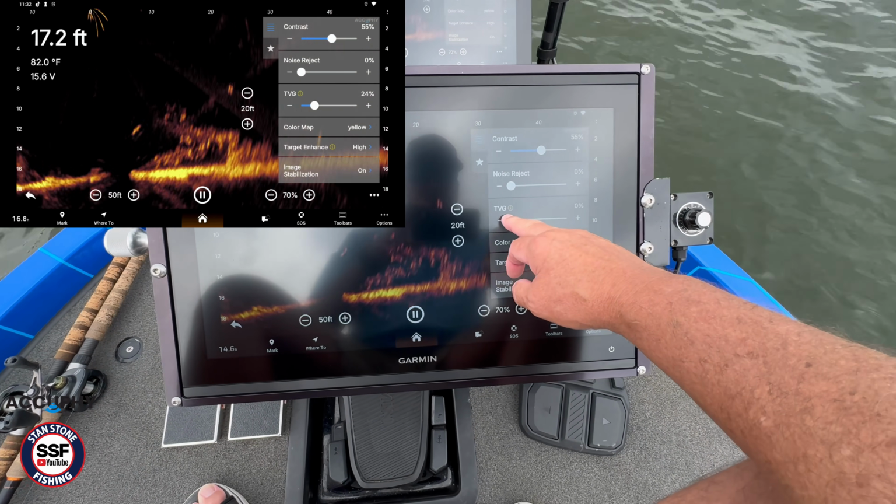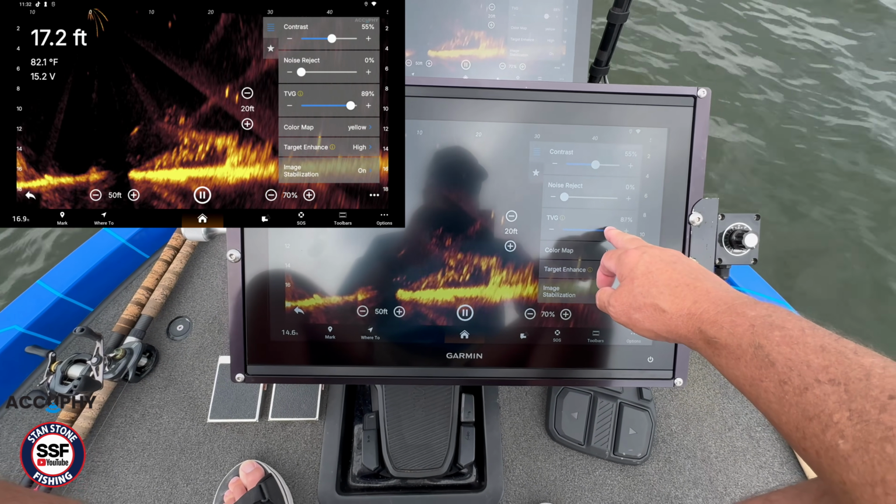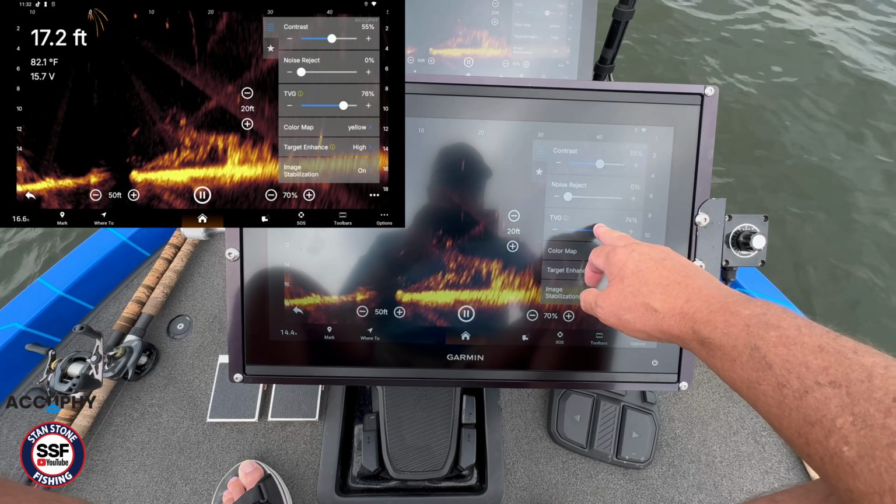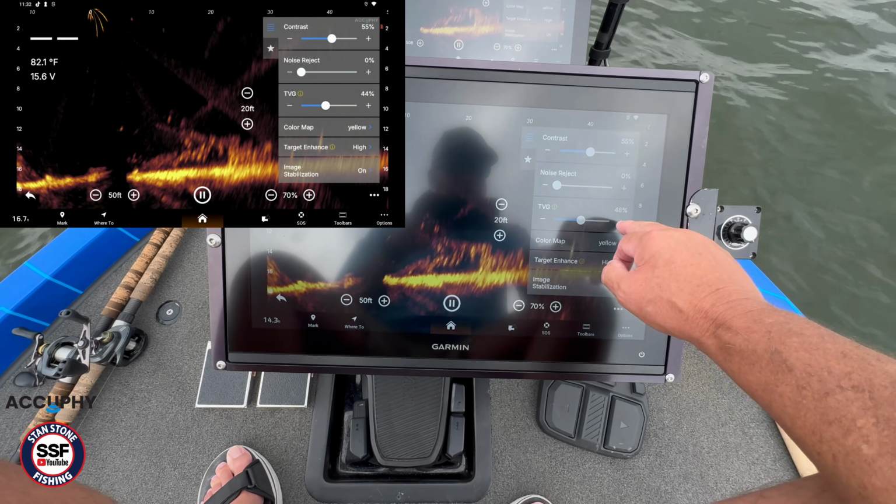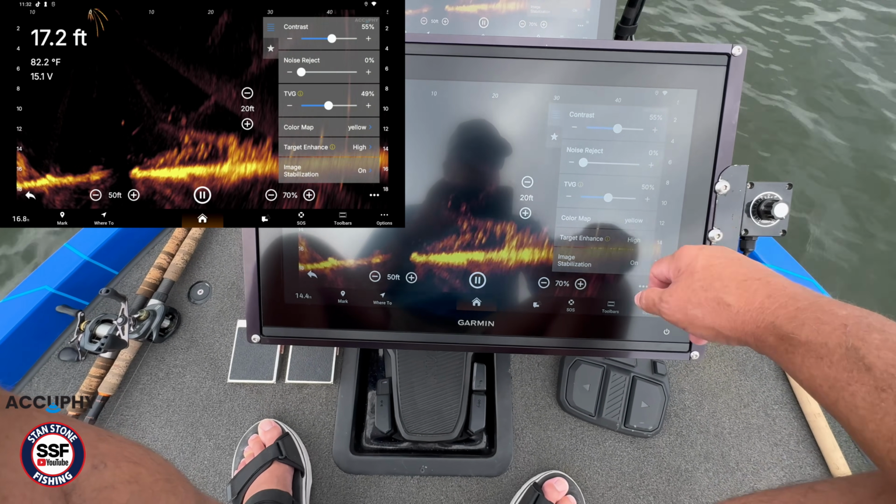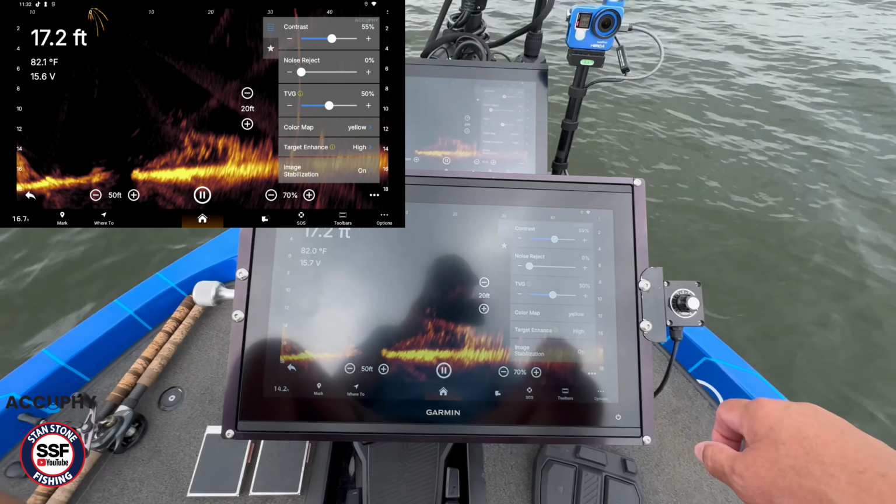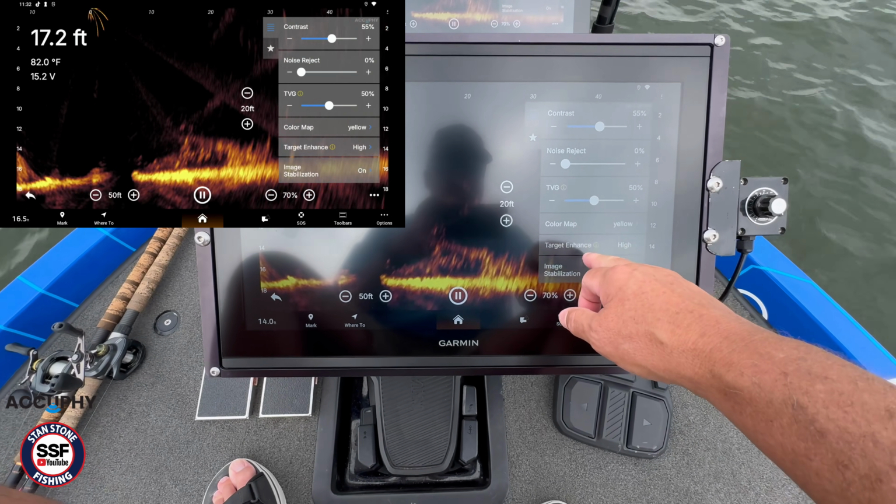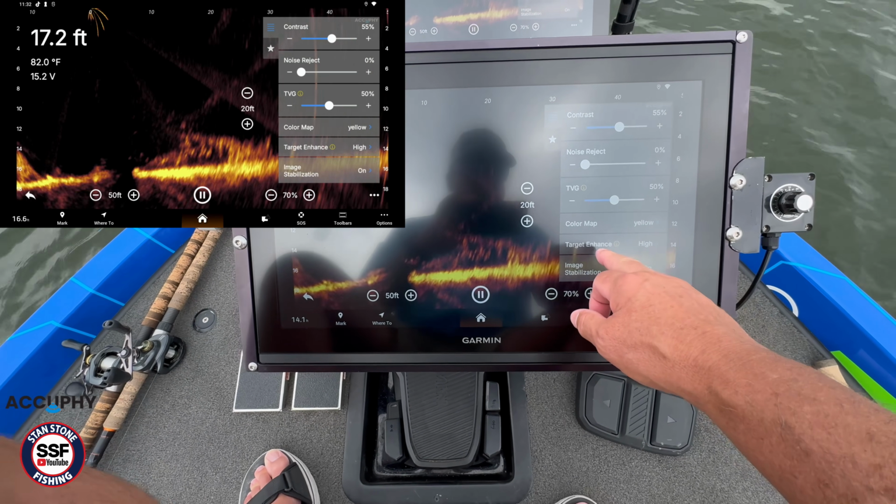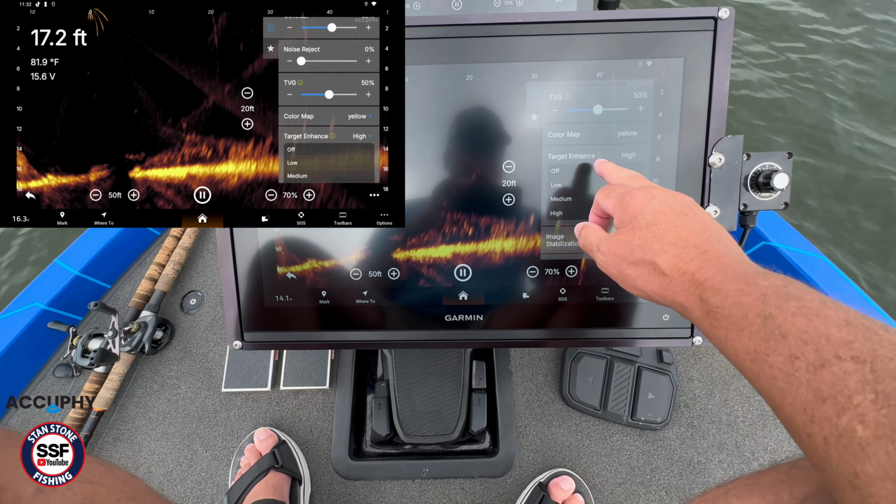And here's TVG. I believe their TVG works a little bit different than Garmin's. I'm going to run it, I believe, at about 50%. And then this Target Enhance. I'm not for sure. To me, I've got it on high.